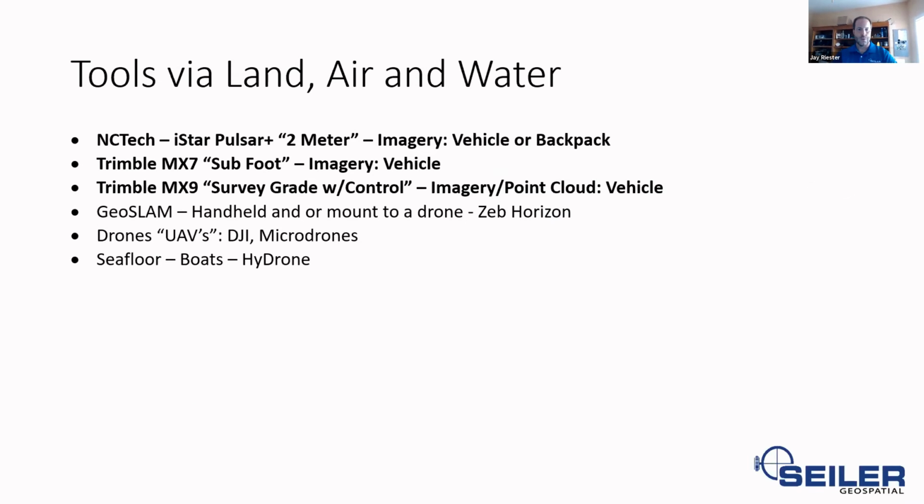So some tools that we have and are available, and trust me, there's many others out there by many other vendors, but just to highlight the ones that I've used so far, the top 3 here is called an NC Tech iStar Pulsar Plus. That's the mouthful right there. At the current time, this one is around a 2 meter accuracy. They are looking into getting a 1 meter accuracy device rolling out in the future.